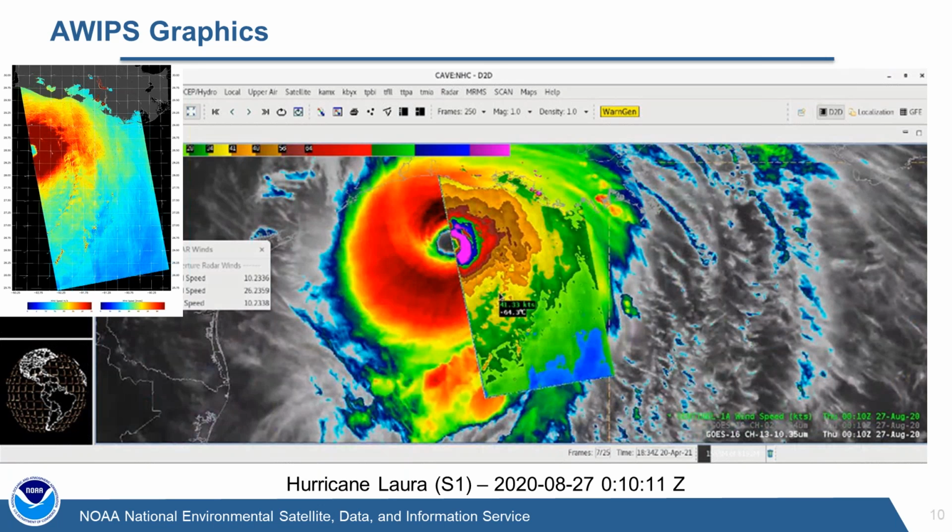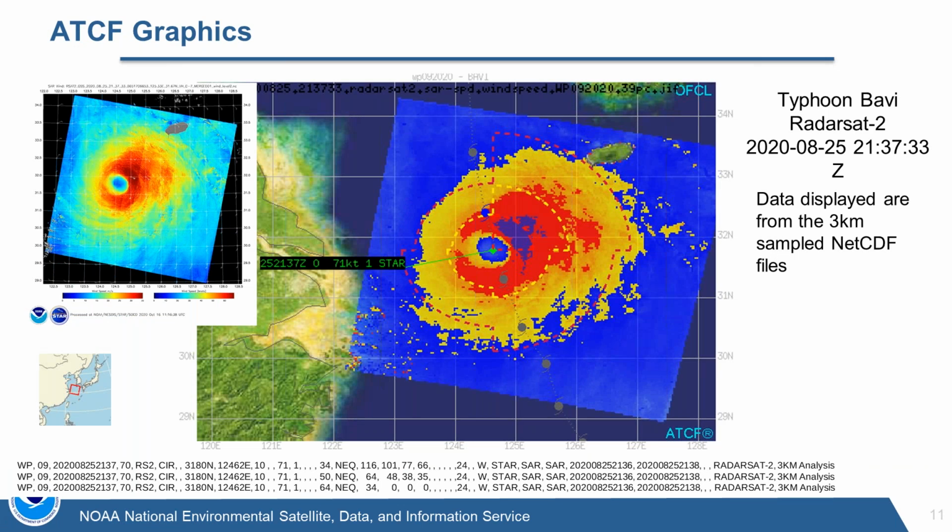And again, we worked very closely with Buck Sampson at NRL in Monterey to get this data into ATCF to support the Joint Typhoon Warning Center. And so here's an example of an ATCF output showing Typhoon Babi from last year, August of last year, with the ATCF text file there at the bottom.